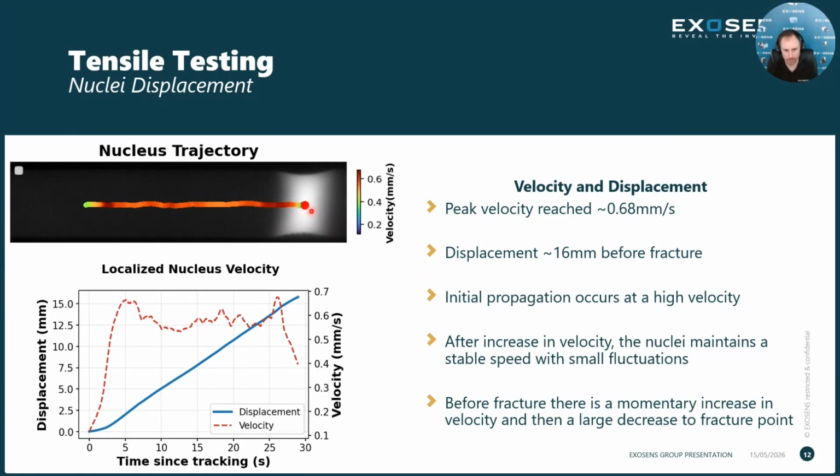We can see that it starts here and it is nicely color coded so that areas that are darker red are actually higher in velocity, and then the yellow and the green are lower in velocity. And this ties down here to this plot below it, where we have the dotted red line indicating the velocity movement and the speed of this nuclei. So if we look at the initiation of it, when it first starts to propagate, we actually get a pretty big increase in velocity, say by about 0.65 millimeters per second. And then after that, it starts to tail off and the speed becomes a little bit more constant.